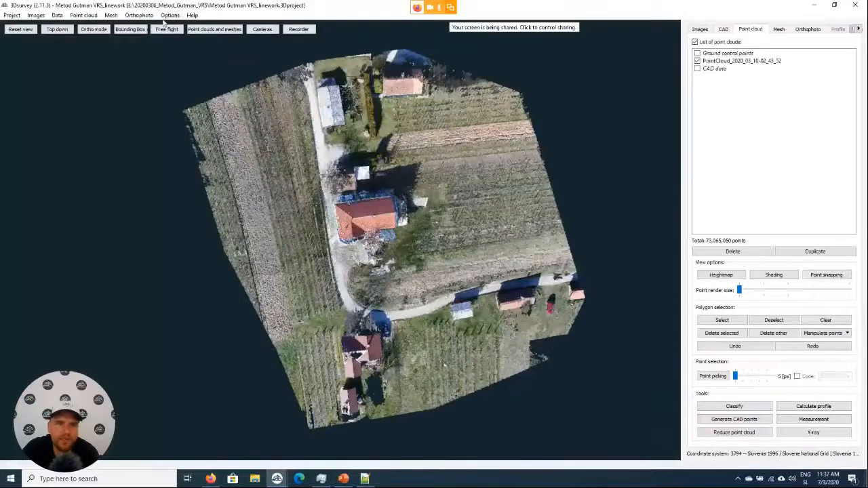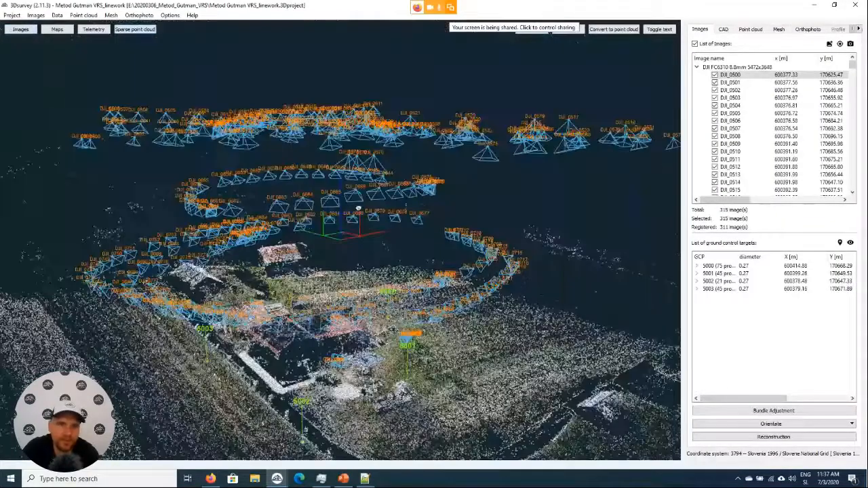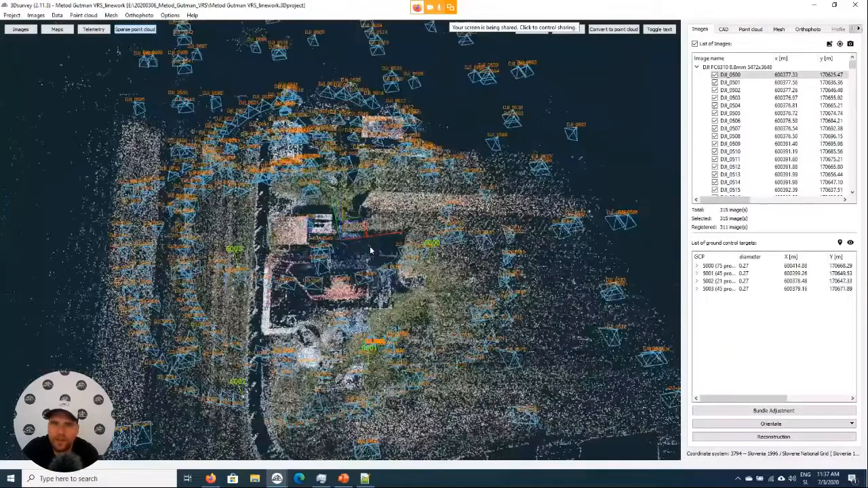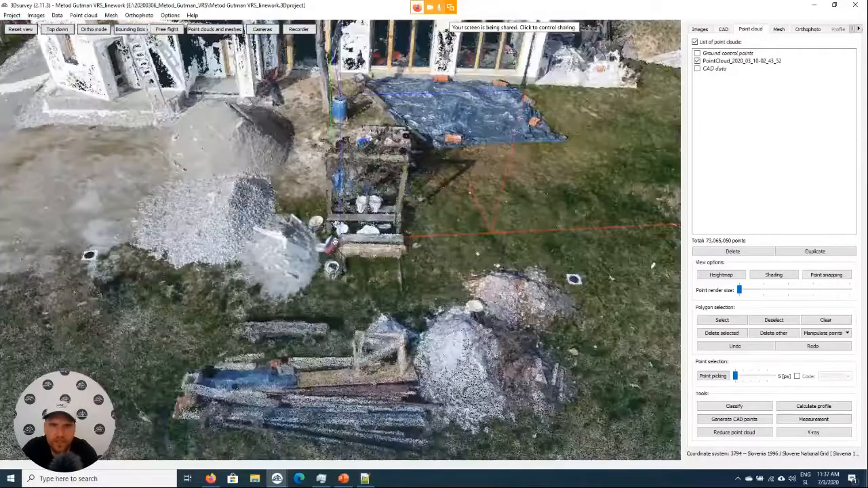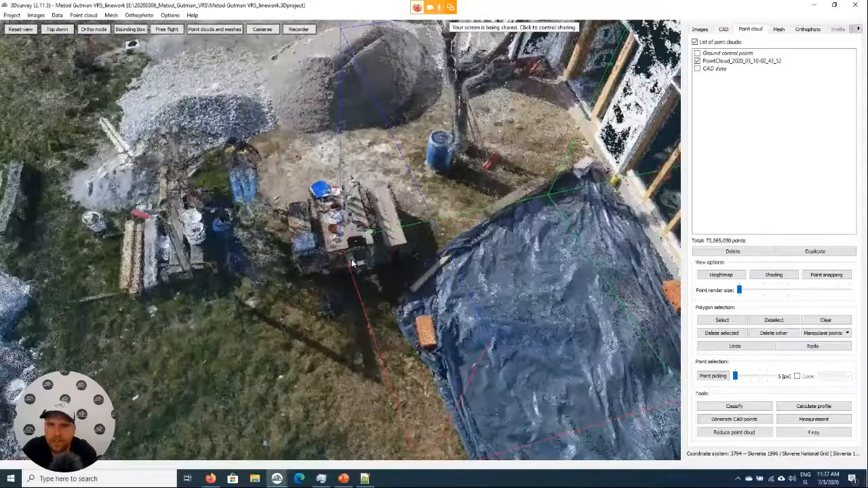Because it was that small, it allowed us to record a lot of pictures. So we flew around the house a few times, and that really allowed us to get very detailed 3D models. Here you can almost see what the people doing the survey were eating.